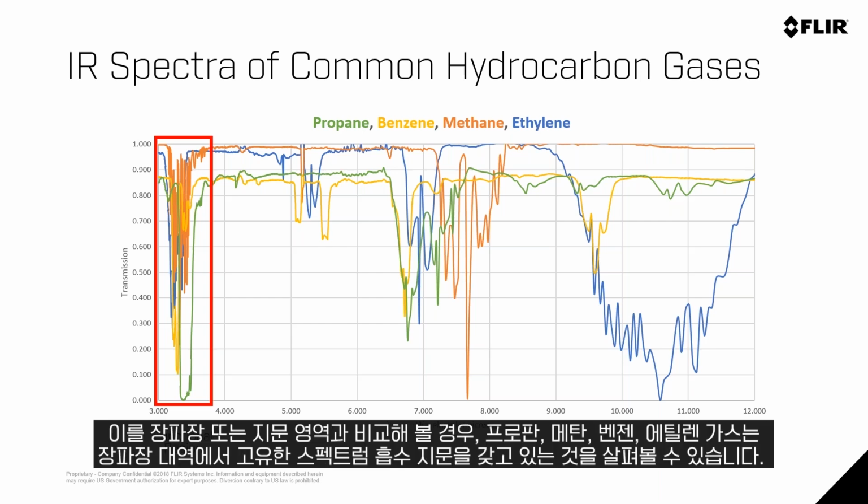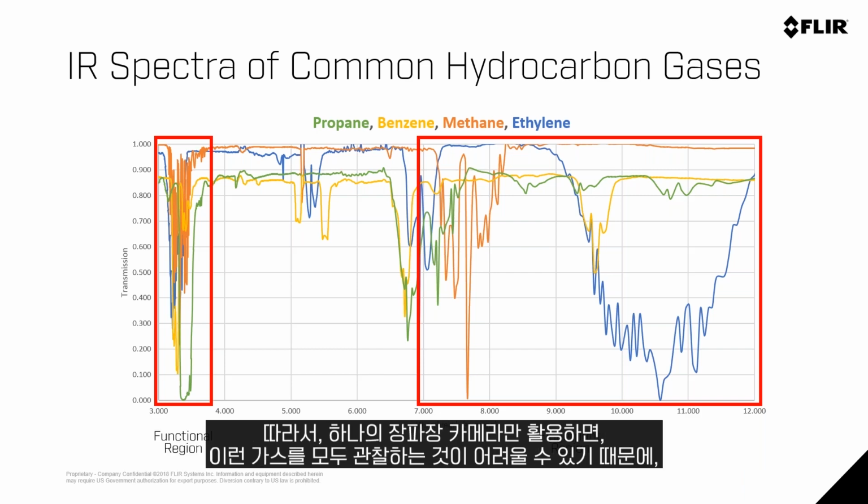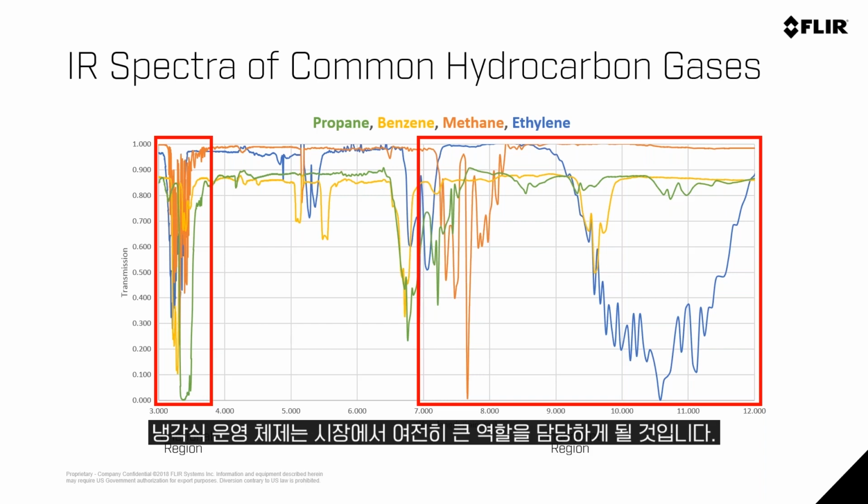Now, if I look at that region and compare that to the long wave or the fingerprint region, you would notice that for propane and methane and benzene and ethylene, all of these gases have an individual or unique fingerprint of spectral absorption in the long wave infrared. So a single long wave camera would be very challenging to manufacture to see all of these gases. And that's where the cooled operating system is still going to have a huge play in the market.